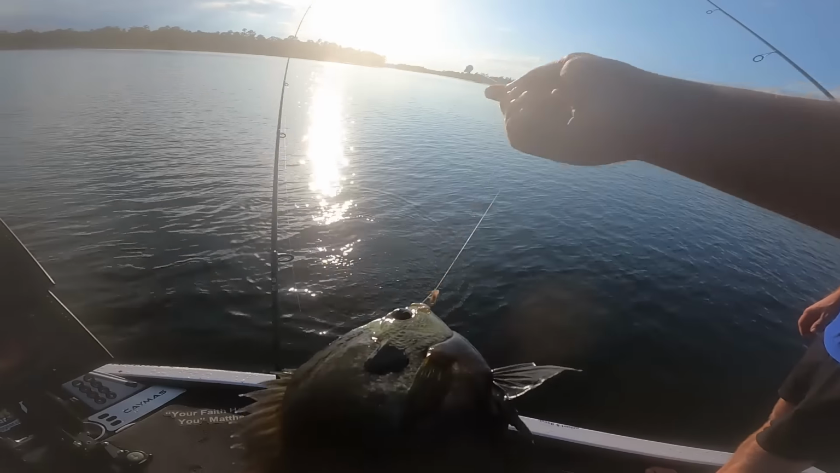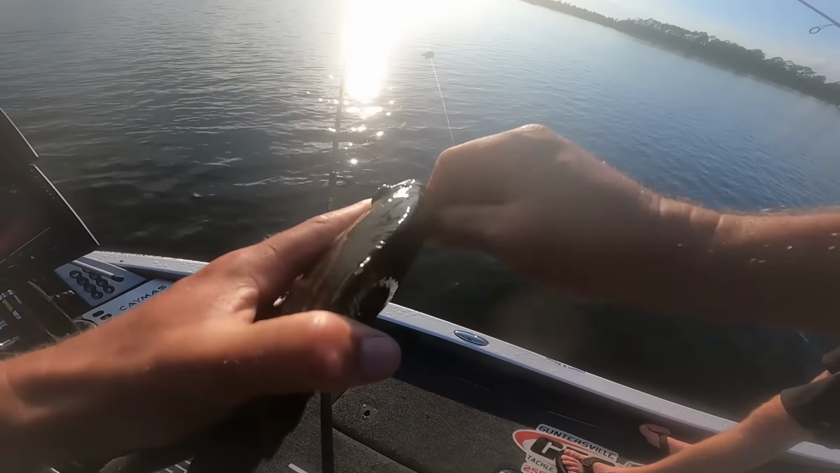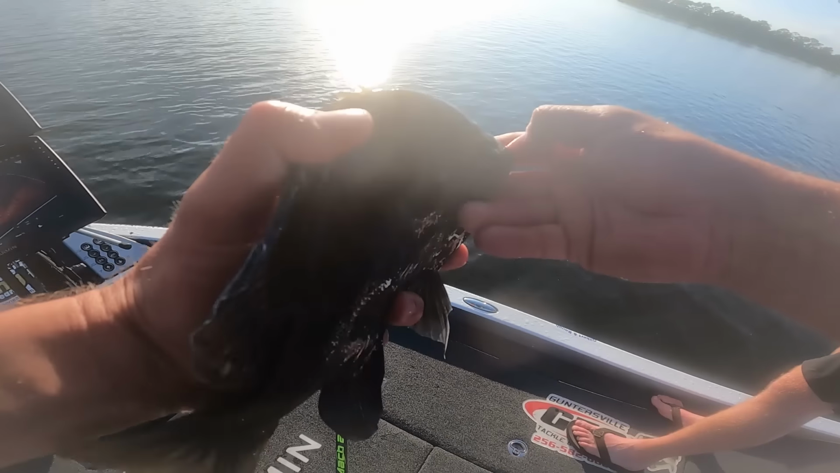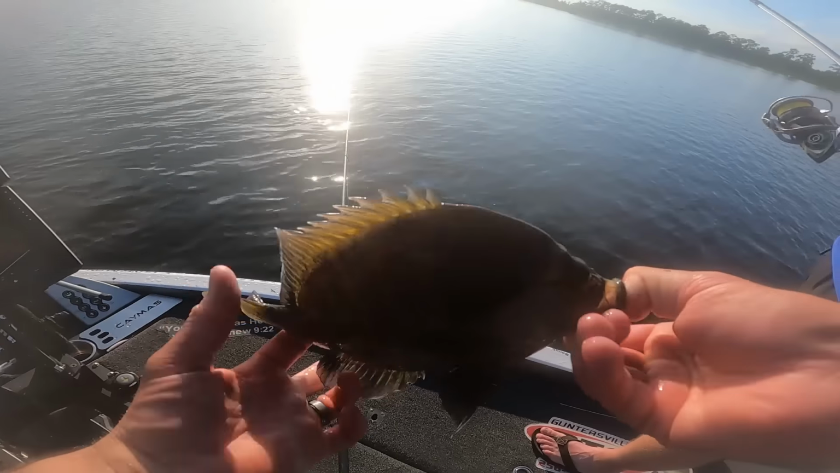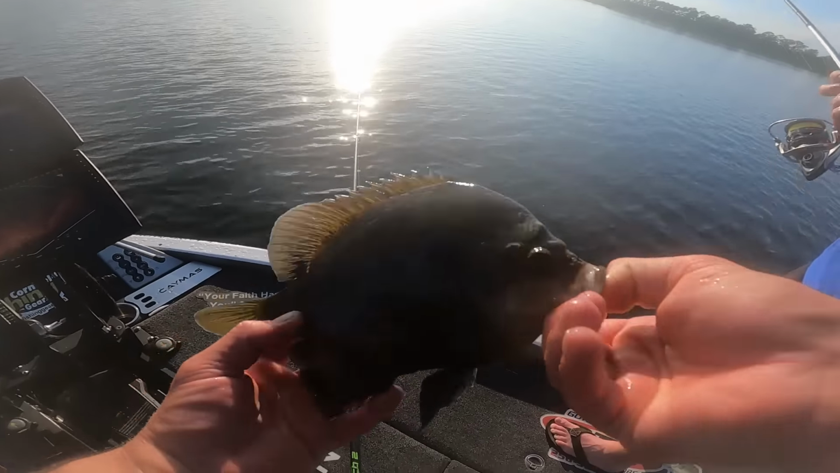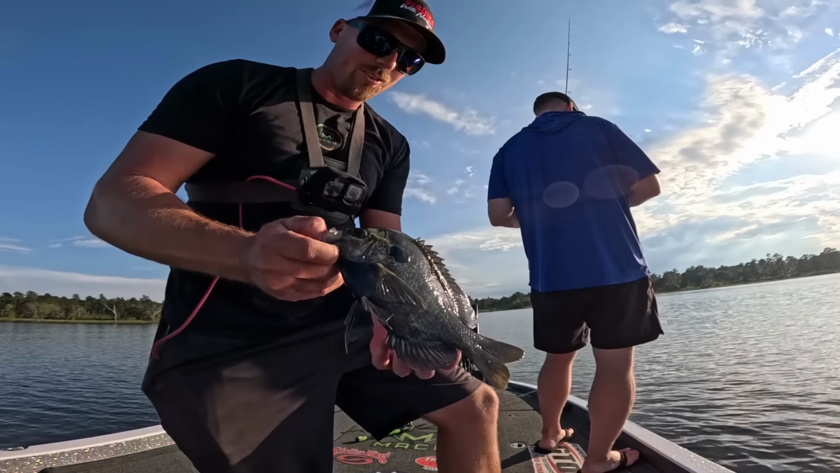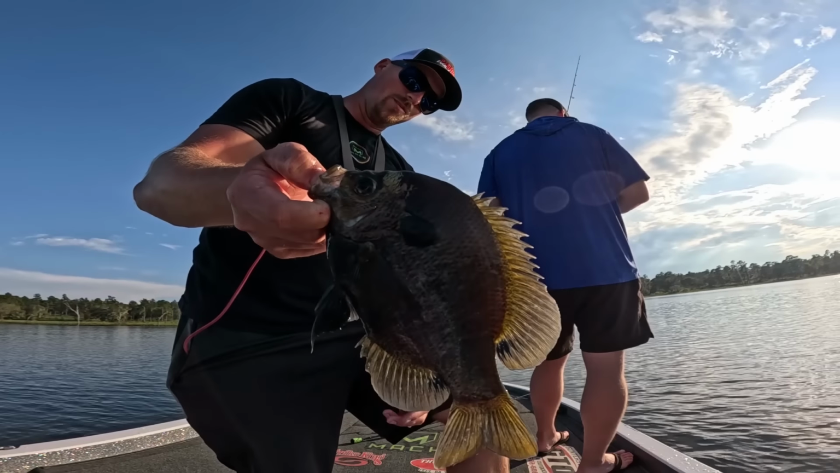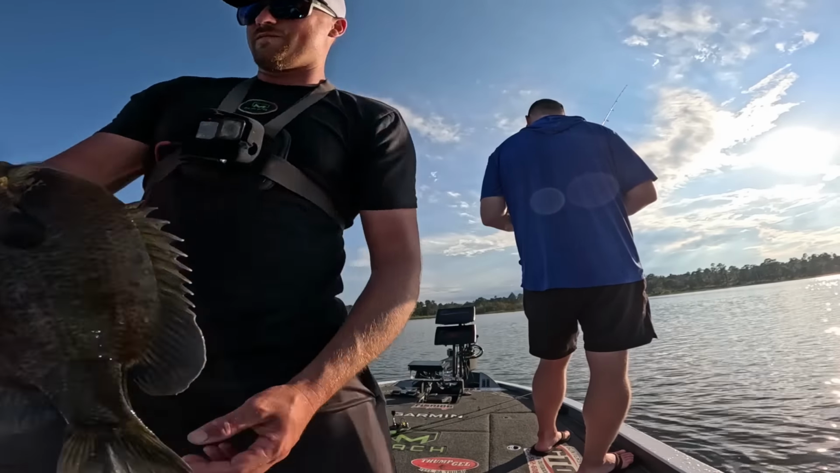Look at that, folks. Wow. Covers my whole hand up. That's insane. Just massive bluegill. Wow. World-class bluegill right there. That is nuts. That copper's shining in the sun. I know. That's so cool. Look at that. Look at that, folks. Big bluegill. Beautiful. Gosh, they got some foreheads on them. That's how you know they're big.